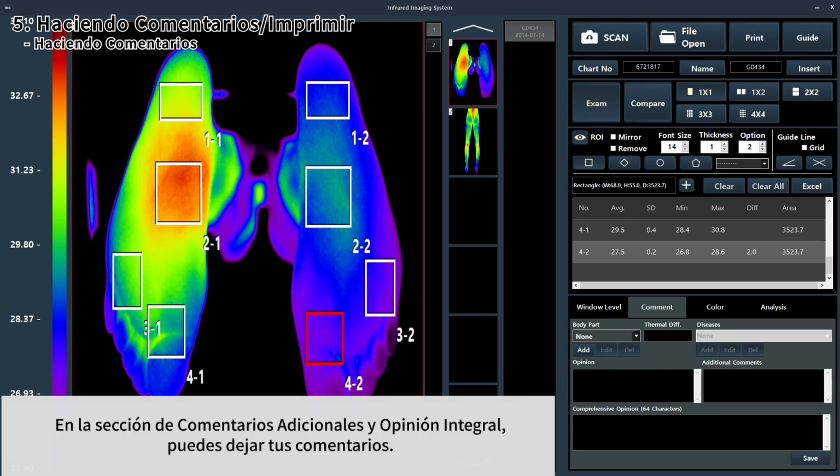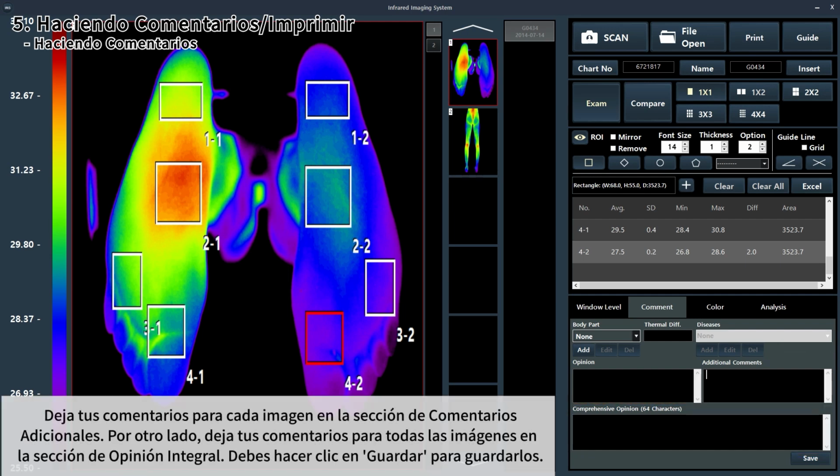In the additional commands and comprehensive opinion section, you can leave your comments. Leave your comments for each image in the additional comments section. On the other hand, leave your comments for all the images in the comprehensive opinion section. You must click Save to save them.